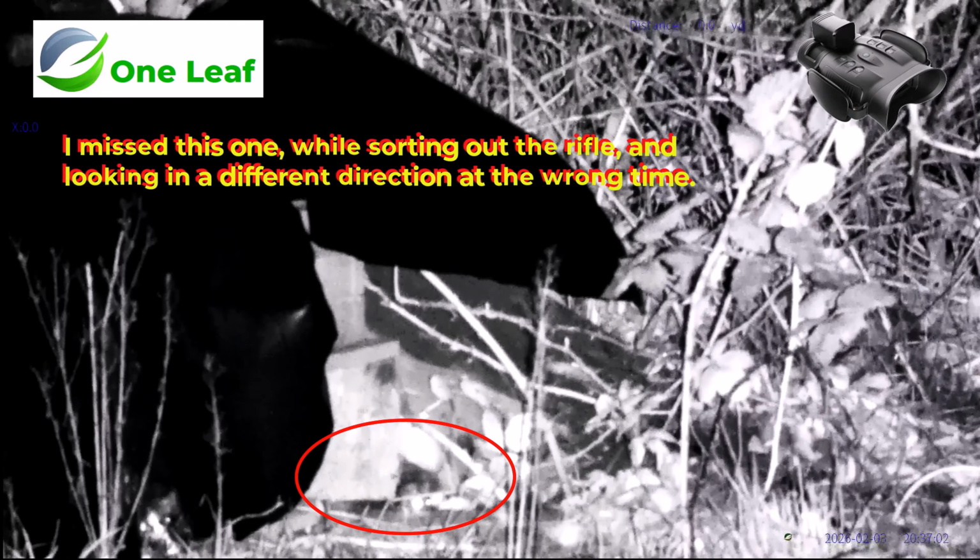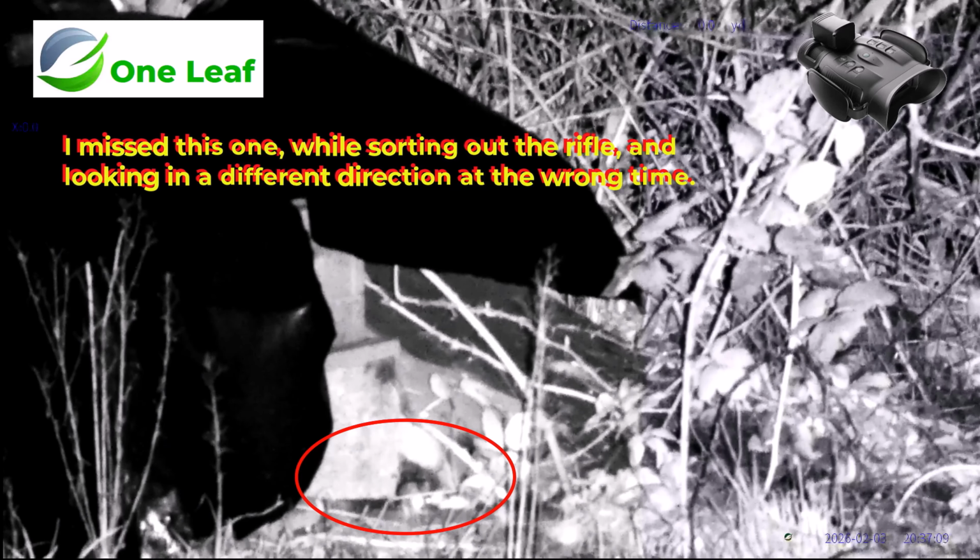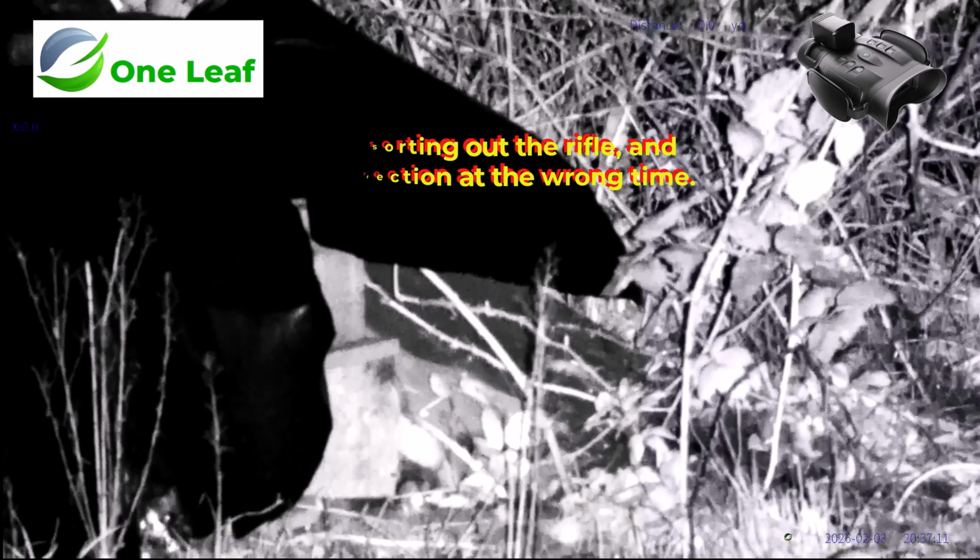So once again, your eyes are not always on every camera. I mean, this one was the NV200 binocular, which is set up pointing at the pallet. Later on I adjusted it to point at the bag, but sometimes I was using the thermal scope, other times I was looking through the rifle scope, so I missed this particular bit as well.